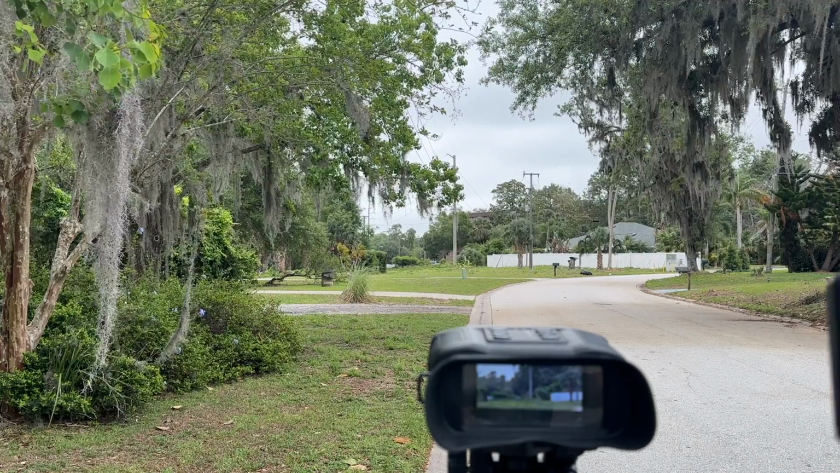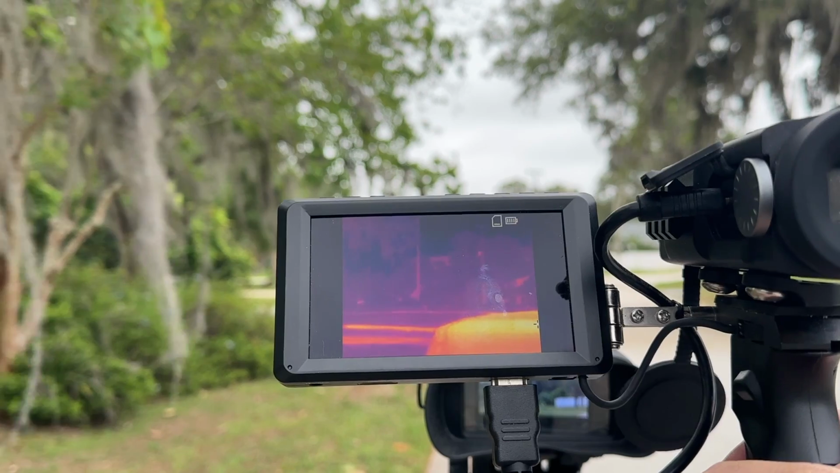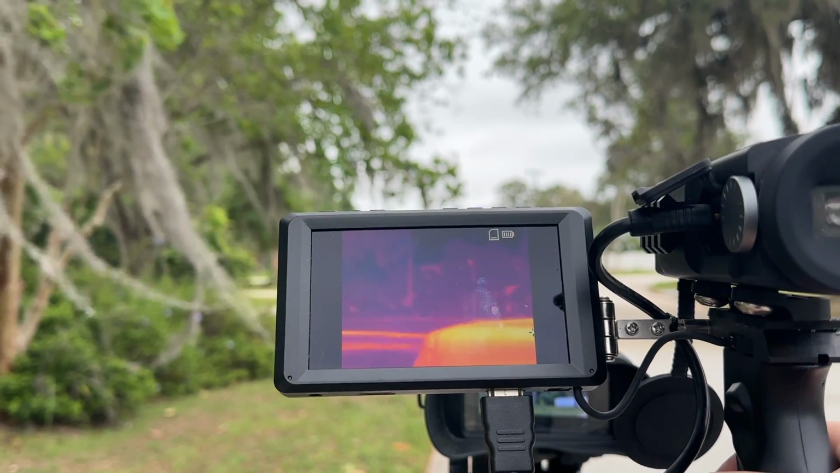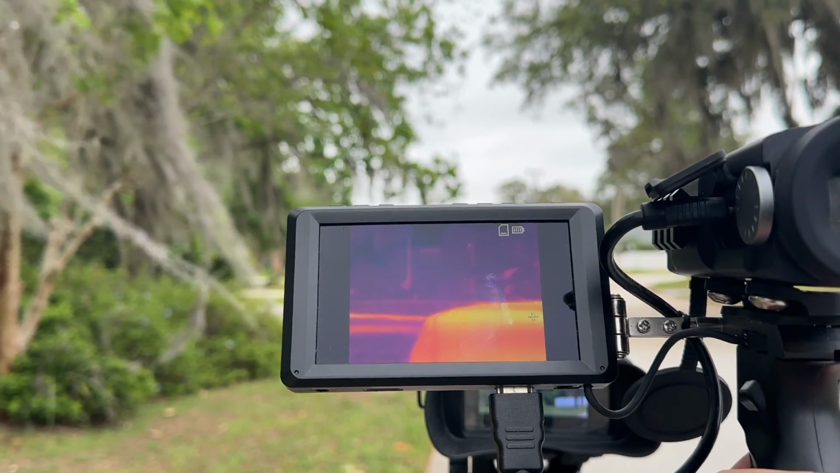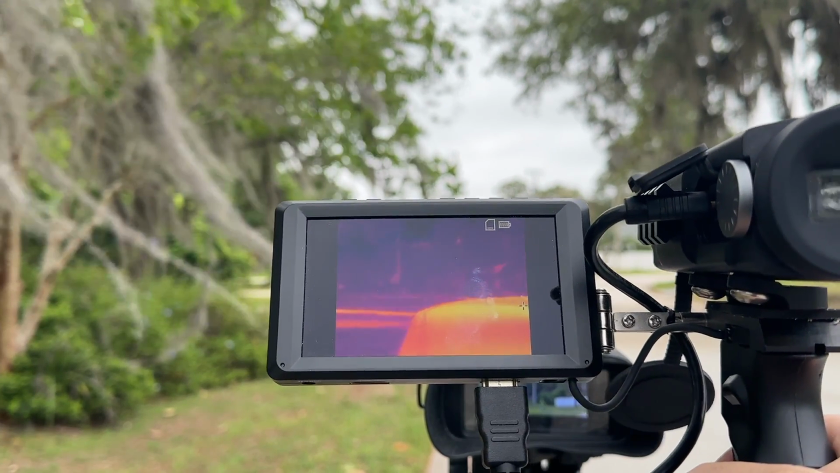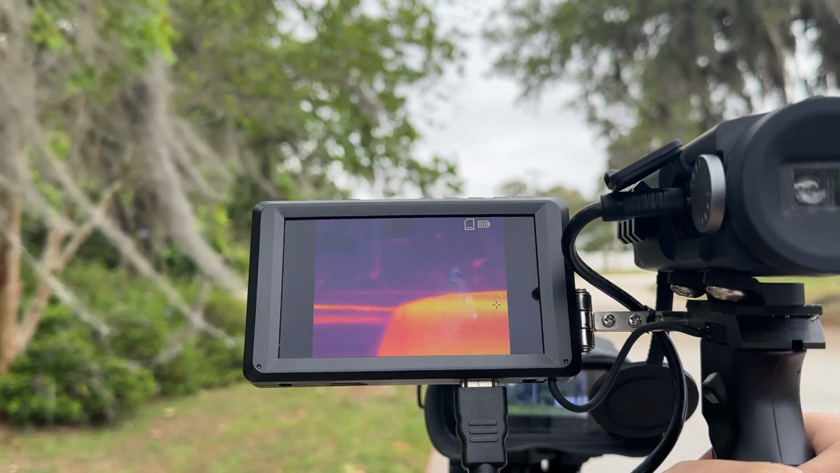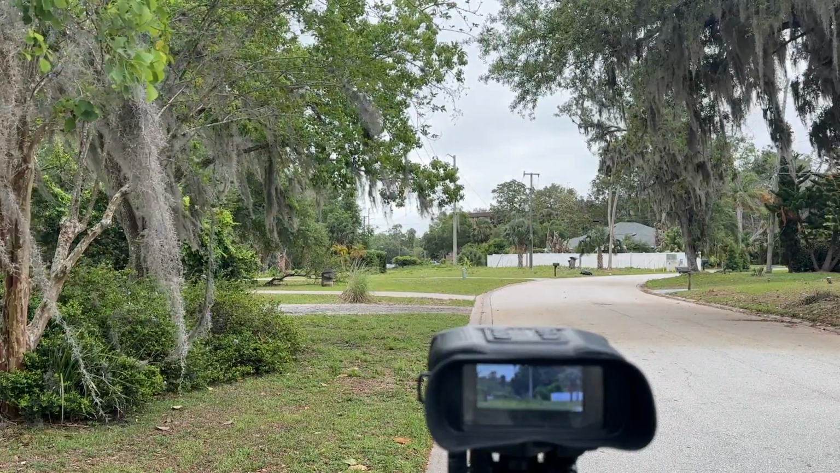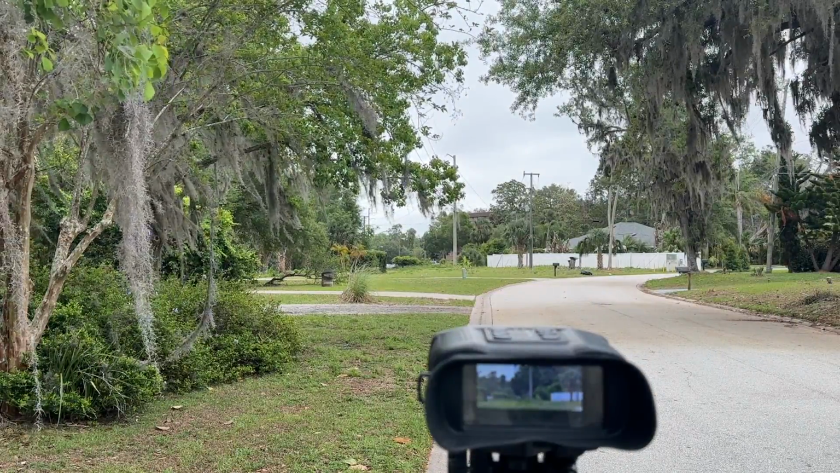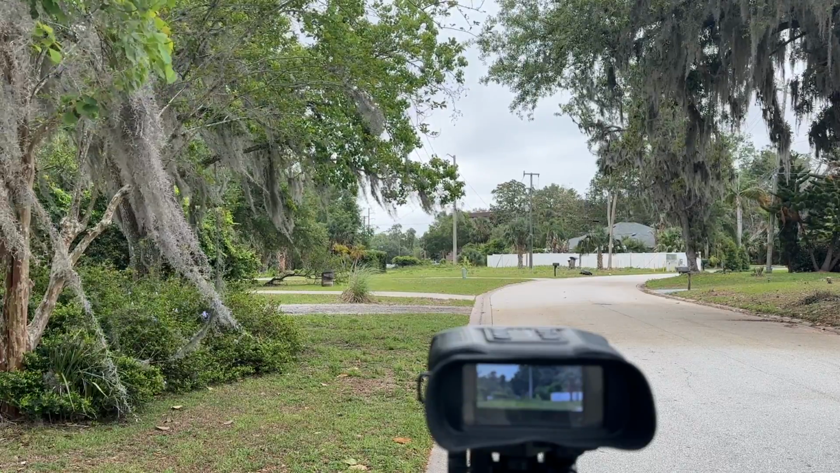So just so you can see what thermal looks like resolution-wise, at 600 feet, we're picking up a bit of a heat signature from the electric pole. The bright, warm area that you see in the bottom right corner is actually the asphalt. That's the road that is retaining a fair bit of heat. So we're going to come back out and shoot this at night so you can see the difference between day and night with the IR binoculars and the thermal monocular.